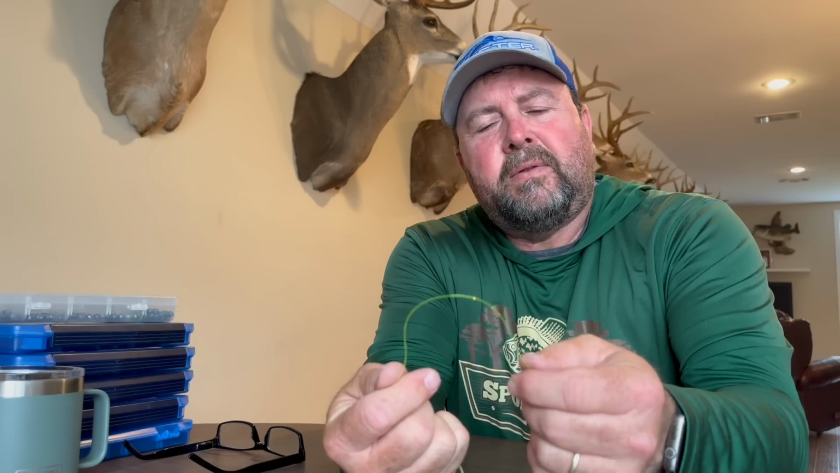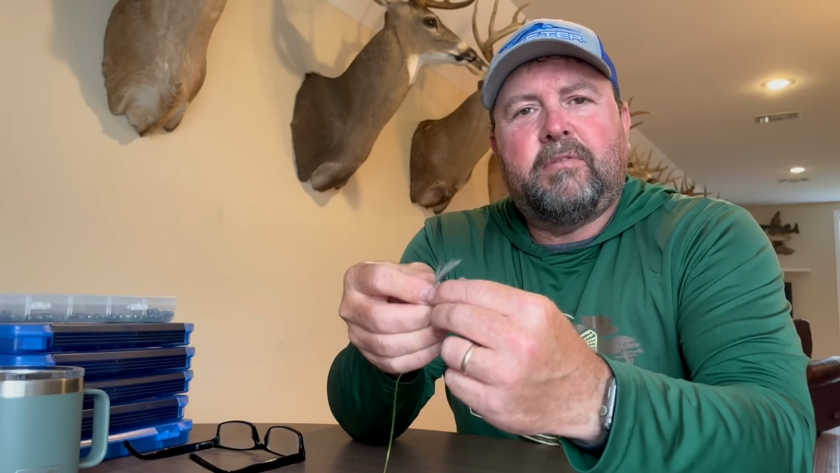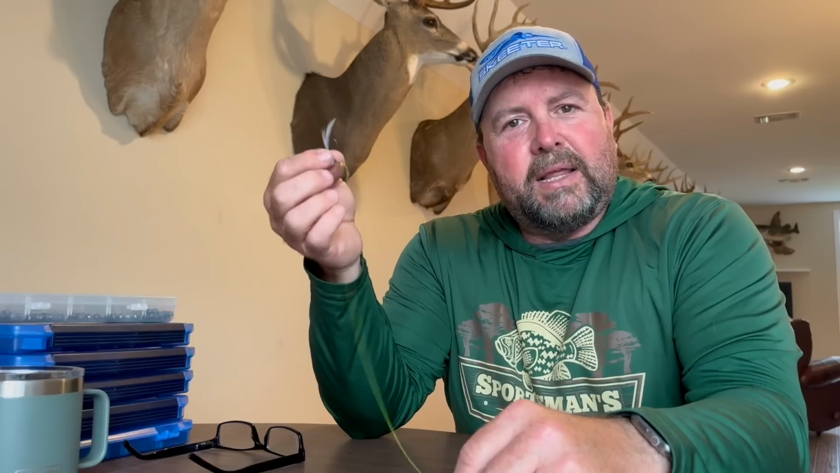You guys might have noticed the line is a bright green. This is called P-Line. It's a 15-pound fluorocarbon coated line, and I really like it. It's heavy enough that you don't break off your jig easily. If you got a flexible enough hook, that 15-pound line is strong enough to bend that hook enough that you don't lose your jig, and you can actually bend your hook back and keep fishing. I don't have any problem using this 15-pound line in any of the lakes that I normally fish.